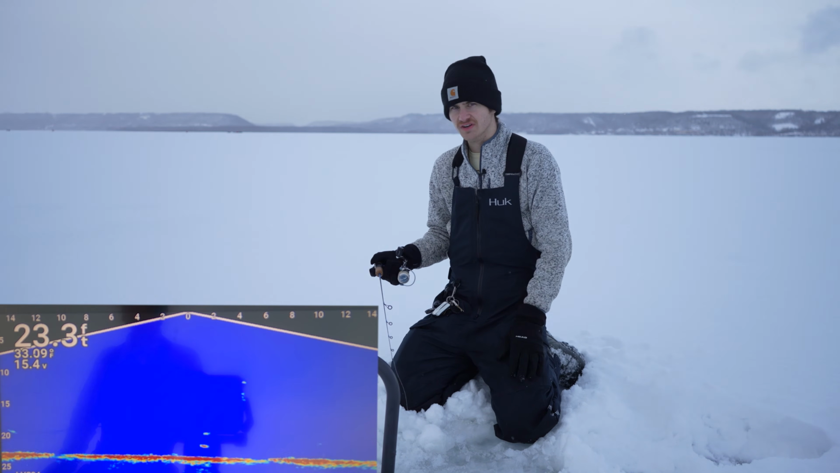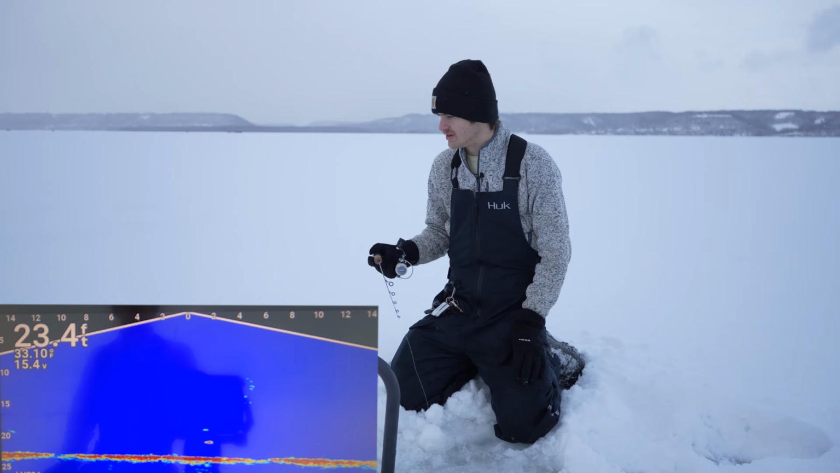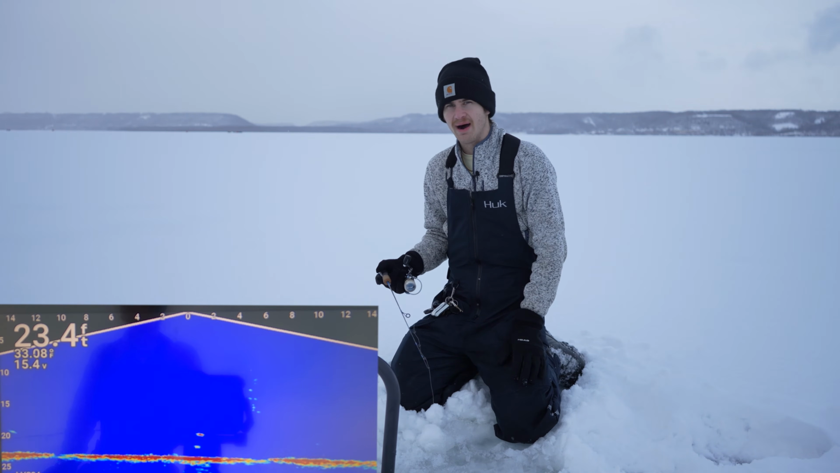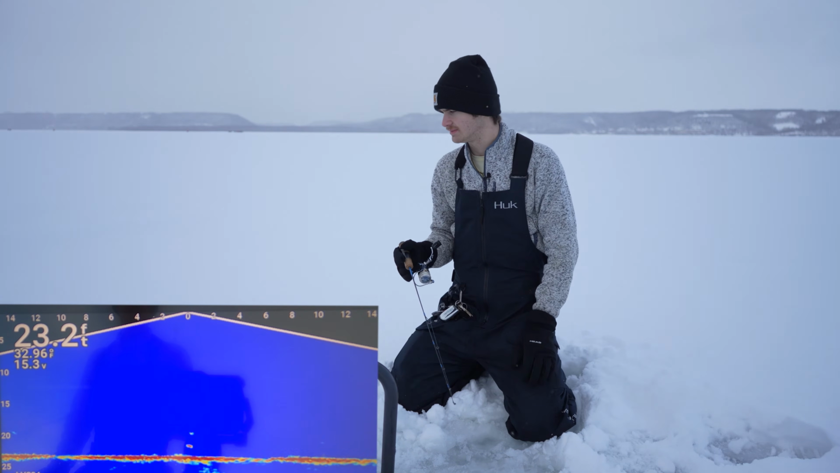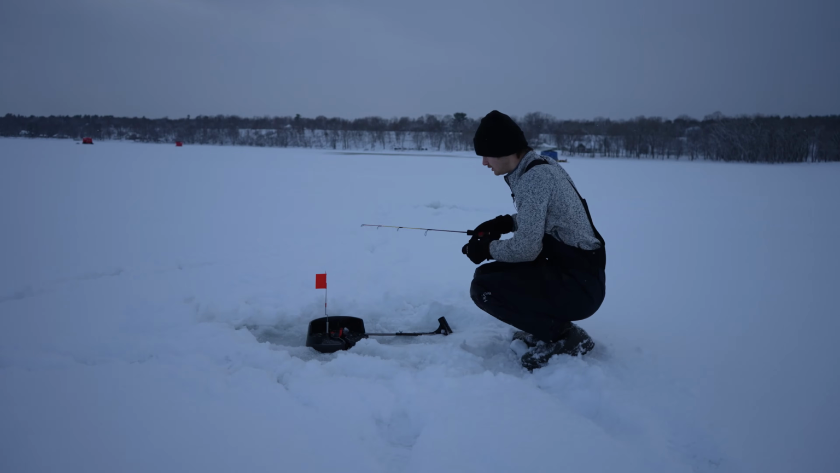Of course, you're gonna have a few fish that are acting a little bit different that are higher up suspended, but the majority of the fish are moving along that bottom and just hugging it. Man, there just hasn't been much at this hole for 10 minutes now. Oh. Hey, we got a flag up.